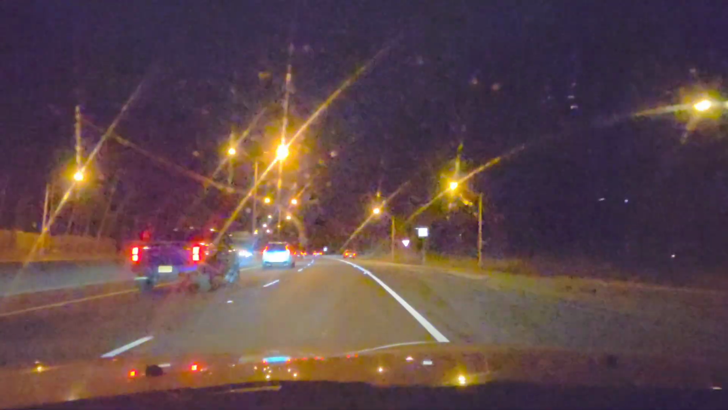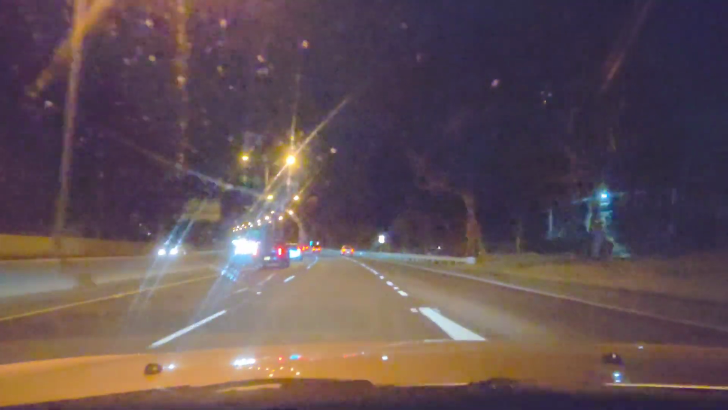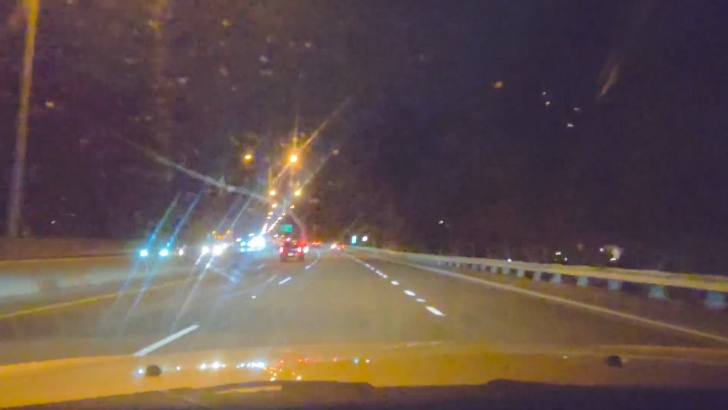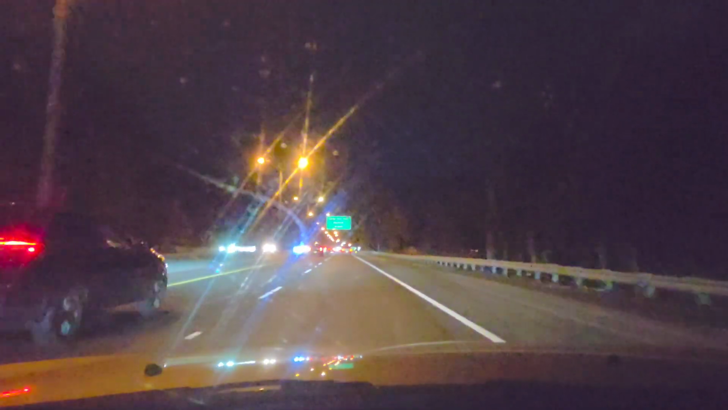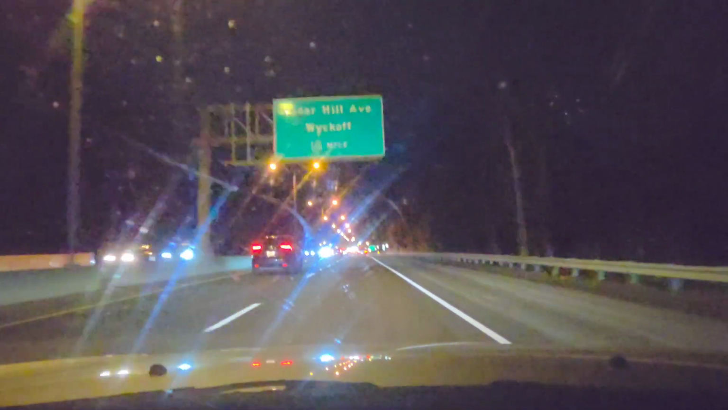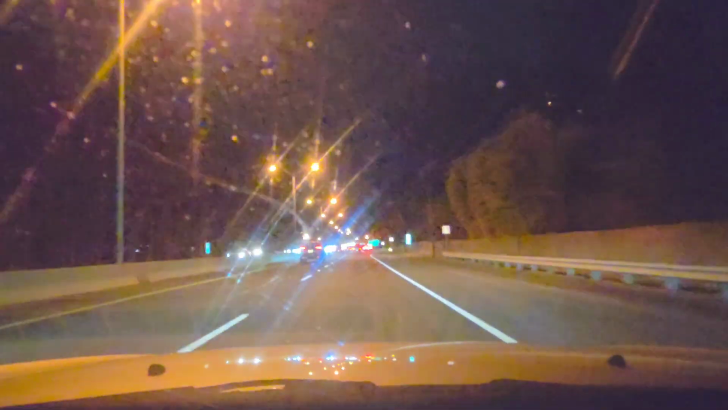See, I'm going the speed limit and the cars around me are flying. That's okay. I'll have the last laugh if there's somebody doing radar up there. I'm actually going 5 miles over the speed limit now, and there's a car behind me right on my bumper.